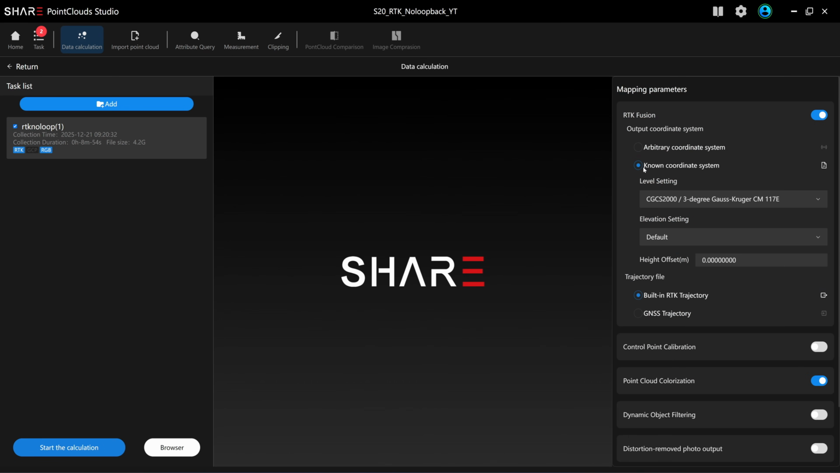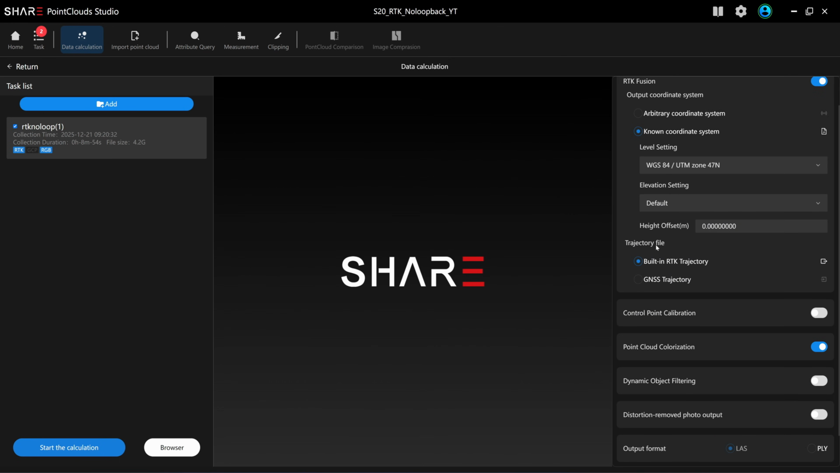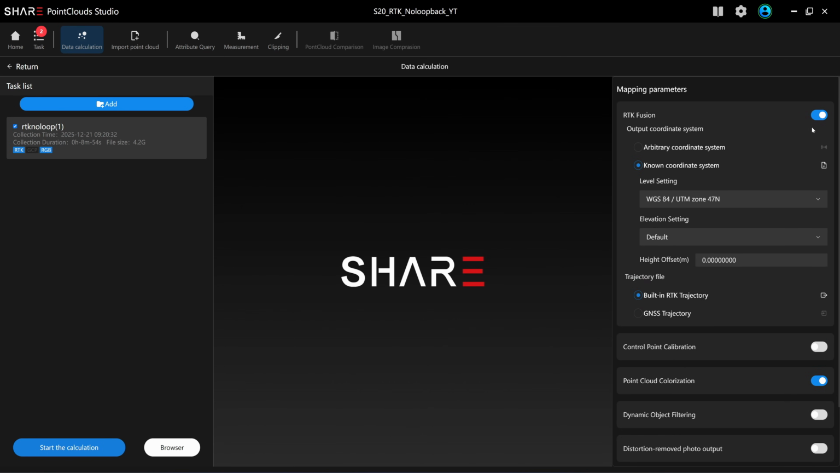Turn this on. I'm going to choose the known coordinate system. My NTRIP provider uses WGS84 and the zone is 47N. Okay, trajectory files, I choose built-in RTK trajectories. So when I turn this on, it will neglect the SLAM algorithm. It will purely use the coordinates from the RTK for positioning the scanner. The quality of the scan relies on the precision of the RTK and your NTRIP provider.